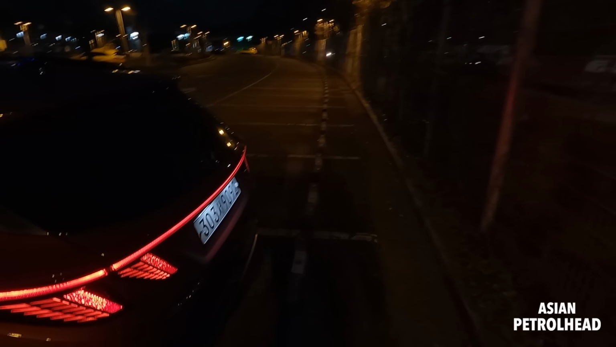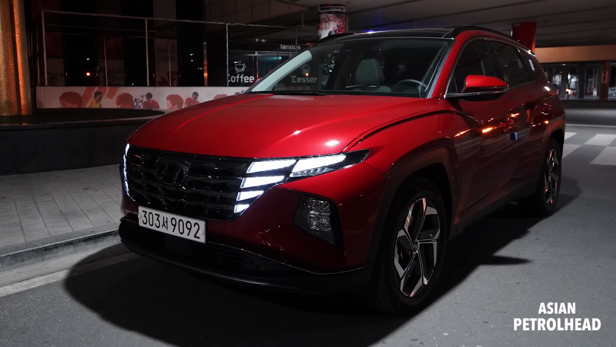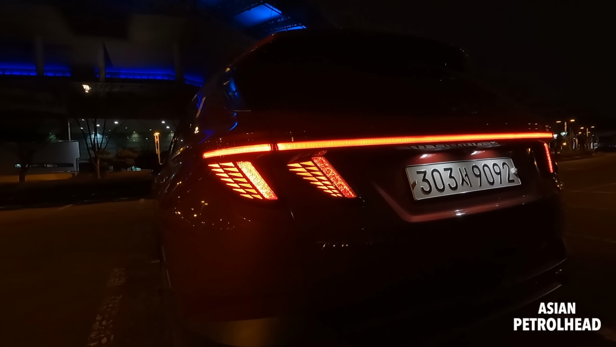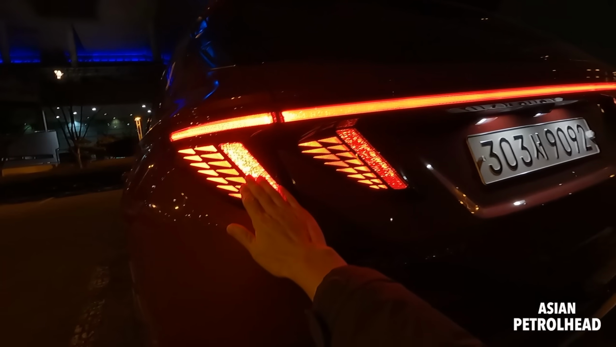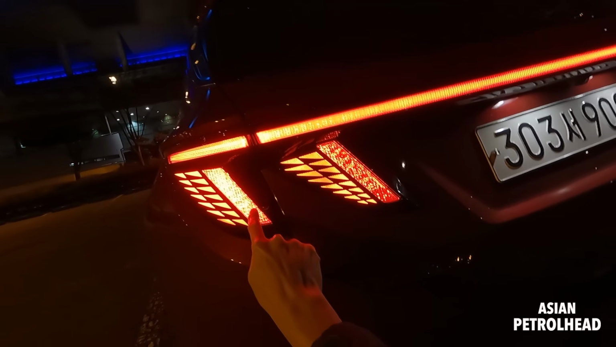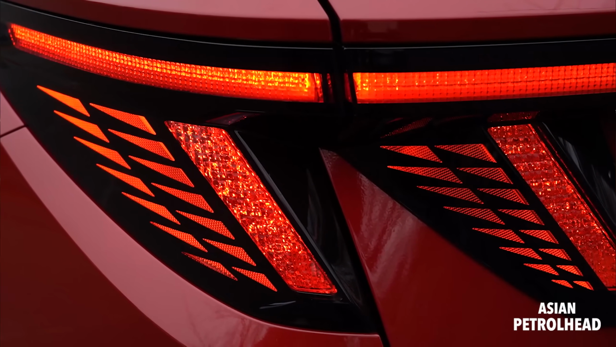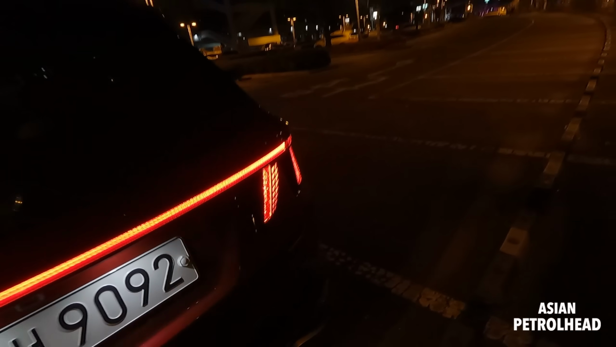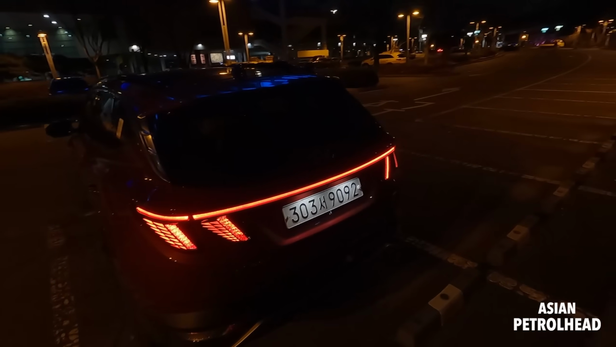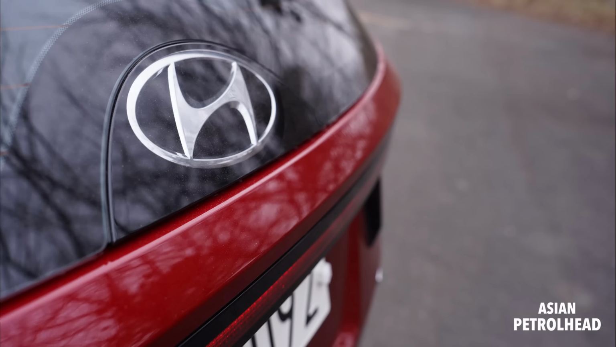Let me also show you the car from the rear as well. Many people do prefer the front design, but I like the rear design as well. Look at all the details they put here for the rear design. It's like a jewel pattern inside here. It's like arrows, sharp triangles here, and the tail lamp actually connects all the way to the rear, giving it a very nice stance. And we have a flat Hyundai logo for the first time.